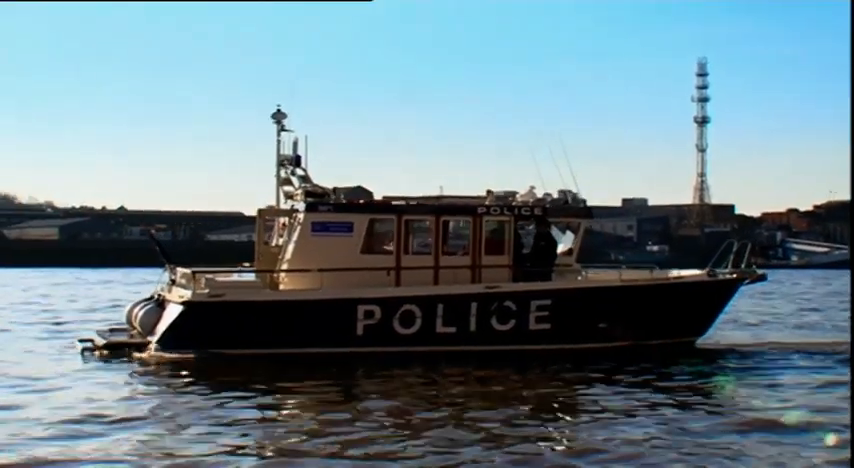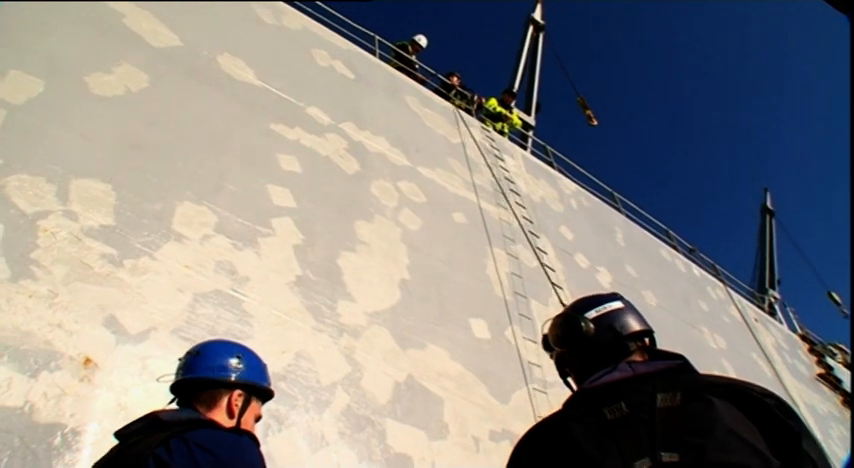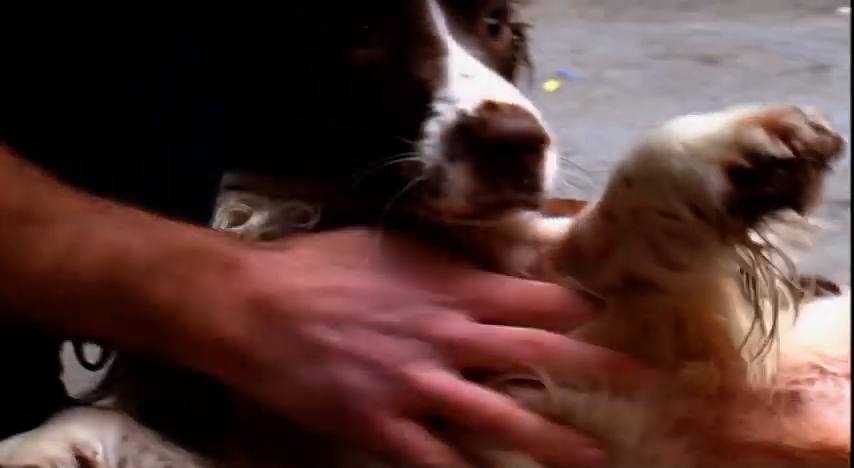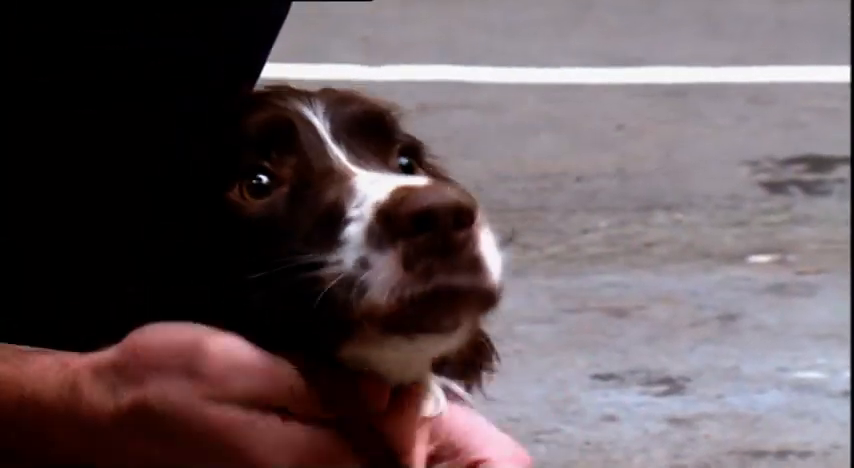Paddy and PC Lane have to convince the Marine Unit that they are made of the right stuff to even get onto the training programme. The river is not for fools. It's a very dangerous environment that if you take liberties with it, you can come unstuck very quickly. Historically, we've failed roughly around 50%. Being a water dog doesn't mean getting your paws wet. Far from it.